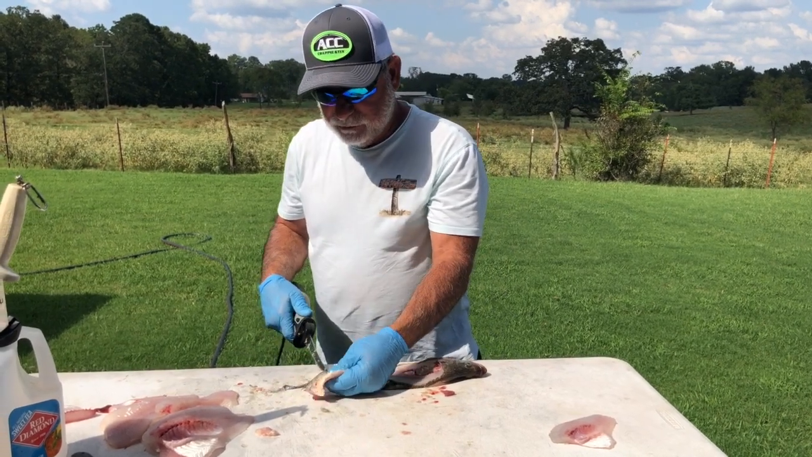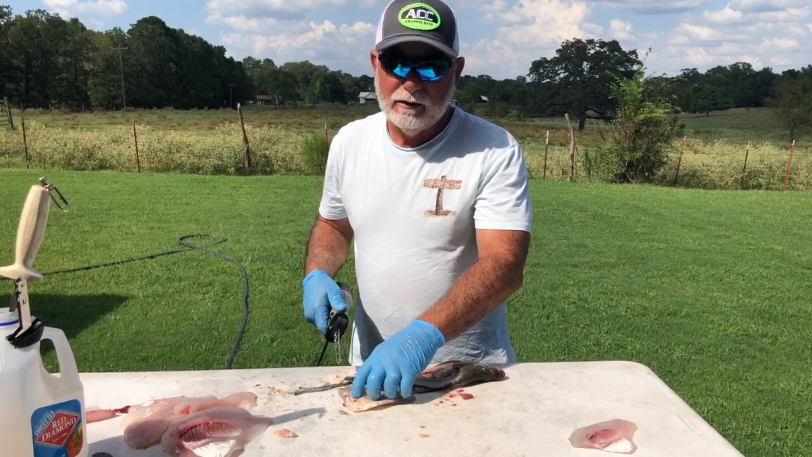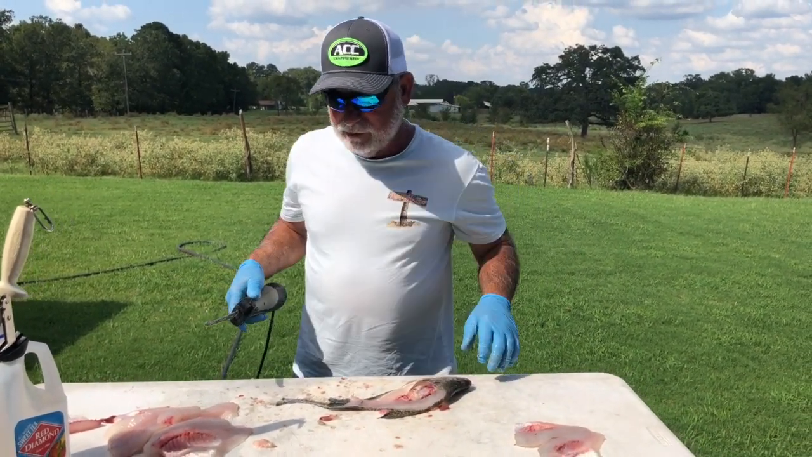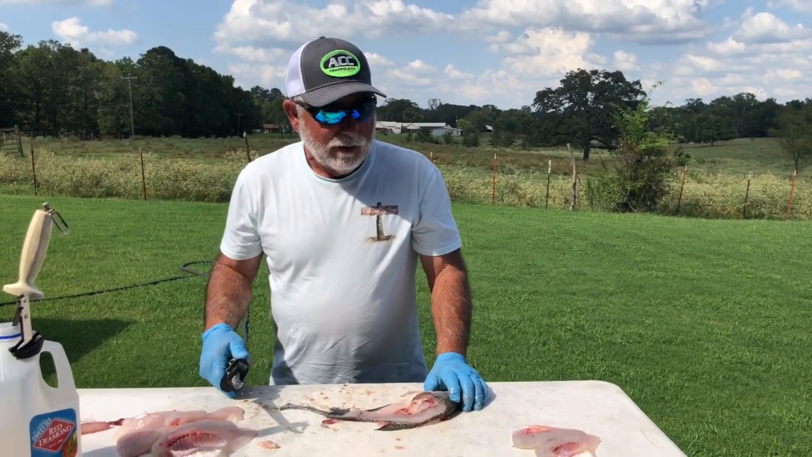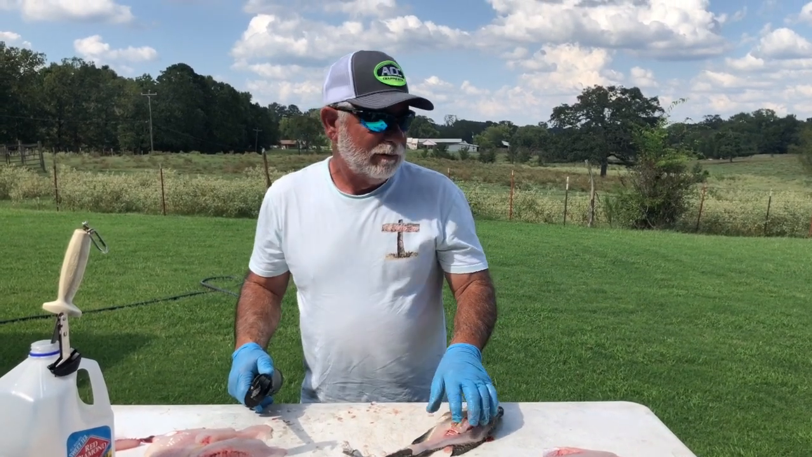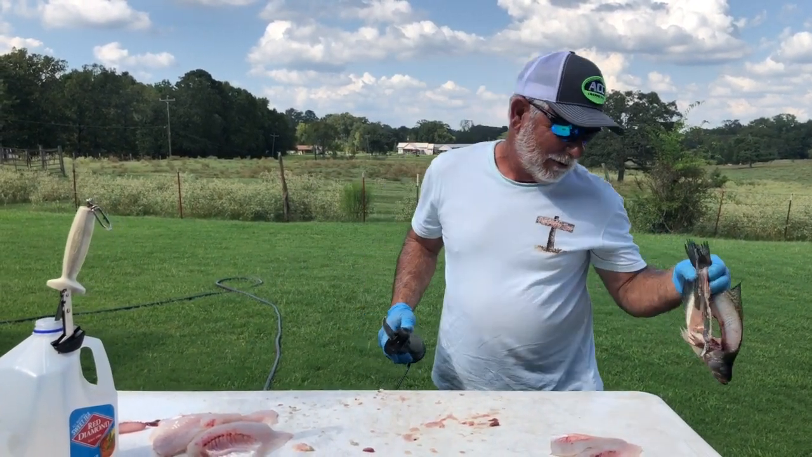He'd take them scales off, and he doesn't want to fillet. But anyway, Matt told me about this little trick, and when I went home and tried it for the first time, I made sure no neighbors were outside watching because I thought he was pranking me. But it works. It's a good deal.